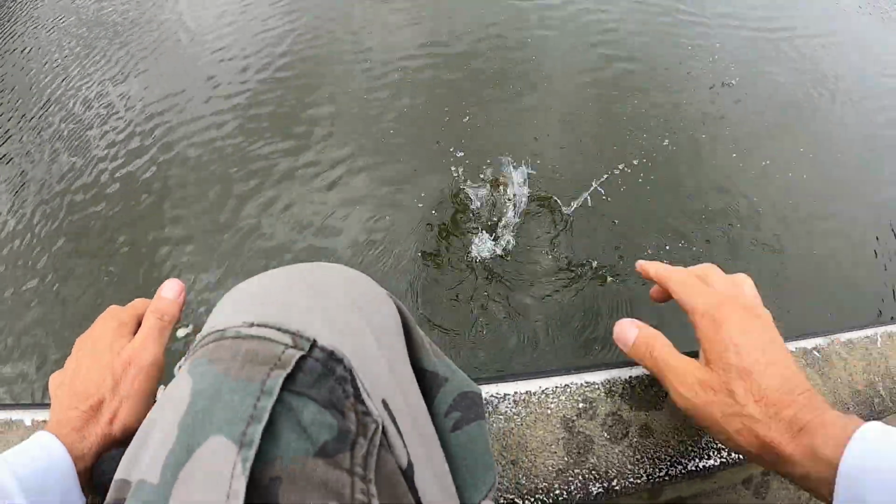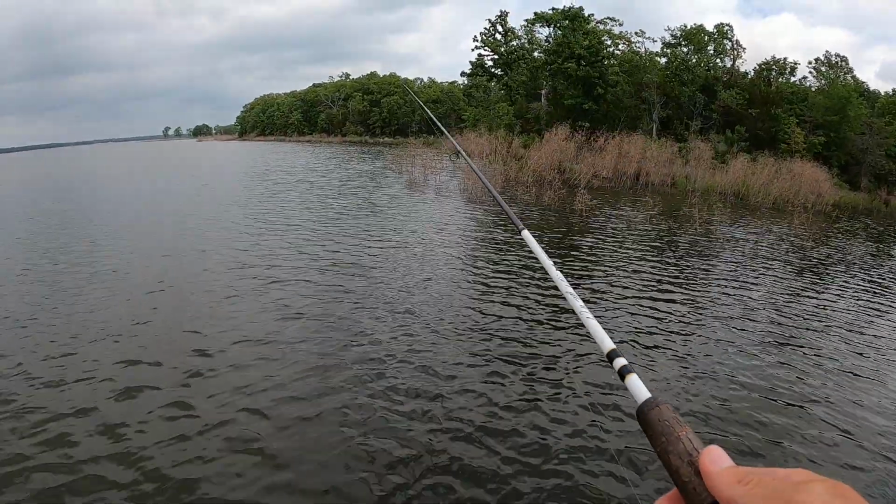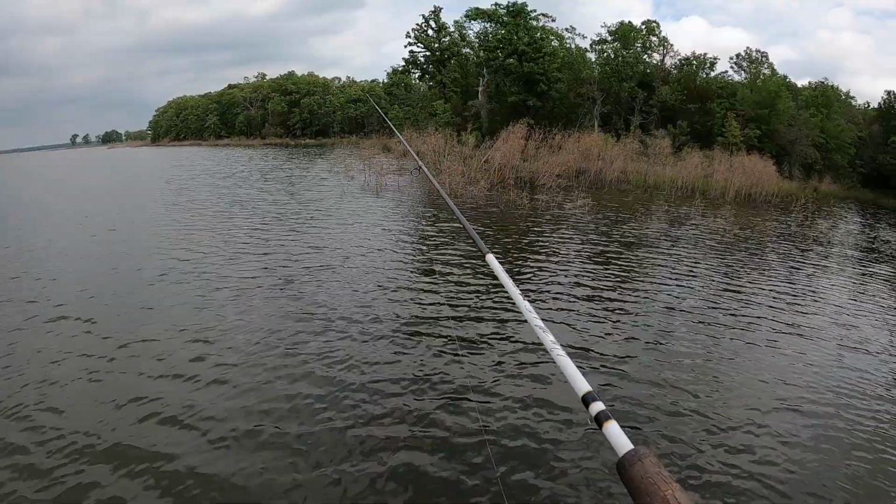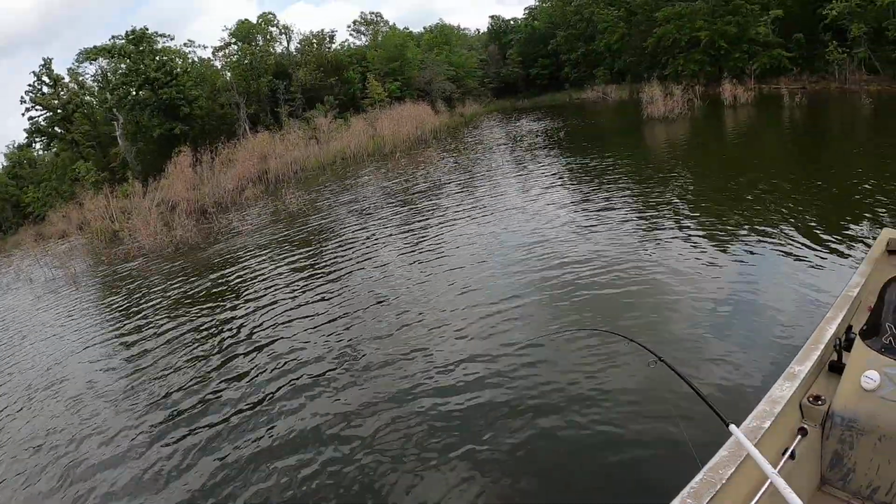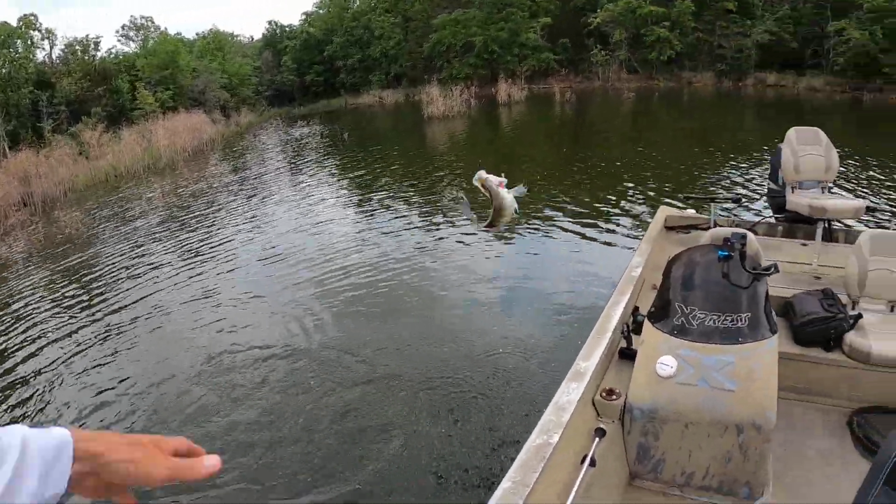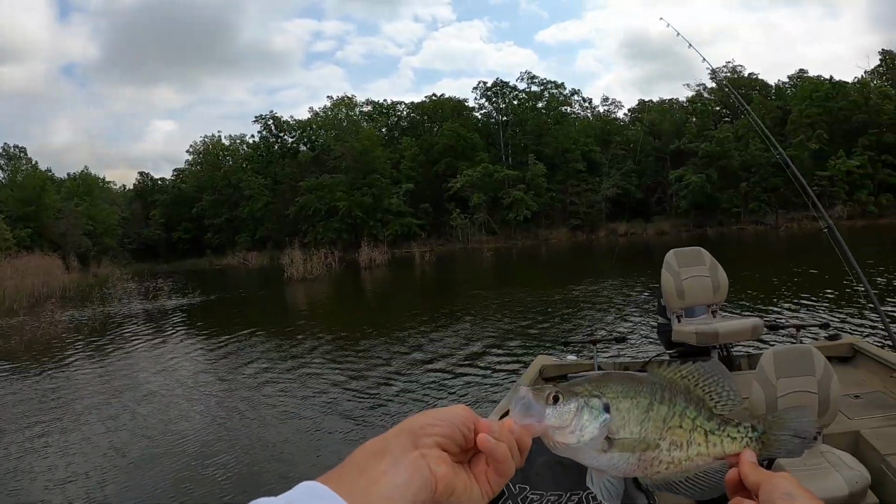Get him back and see if there ain't another one. Uh-oh. We got another good crappie right there. Another nice one. Good one. That's not a bad one right there. We'll take it.